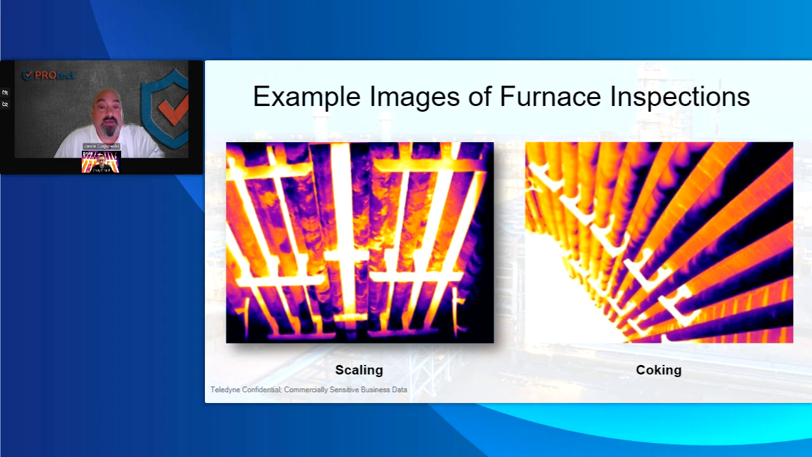I don't know how the reliability engineers determine how much scale they can lose or whatever the case may be. But a lot of the times when they go in there and guys do UT readings, they'll buff a little spot off in there, and that'll be the cleanest spot so that we get accurate readings.